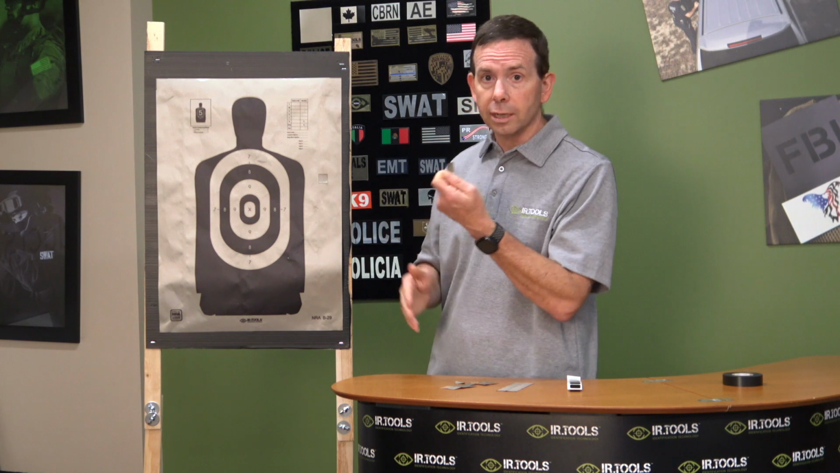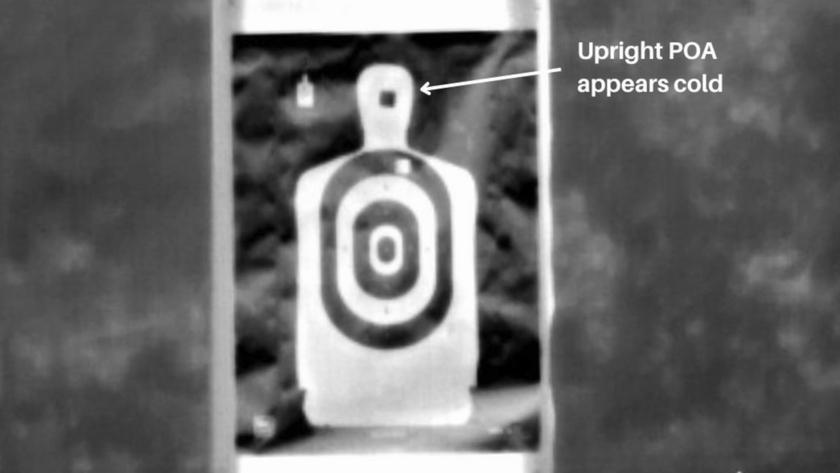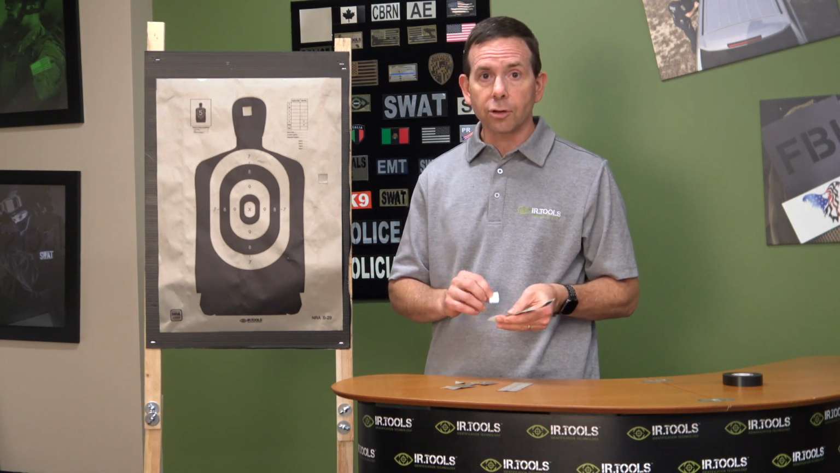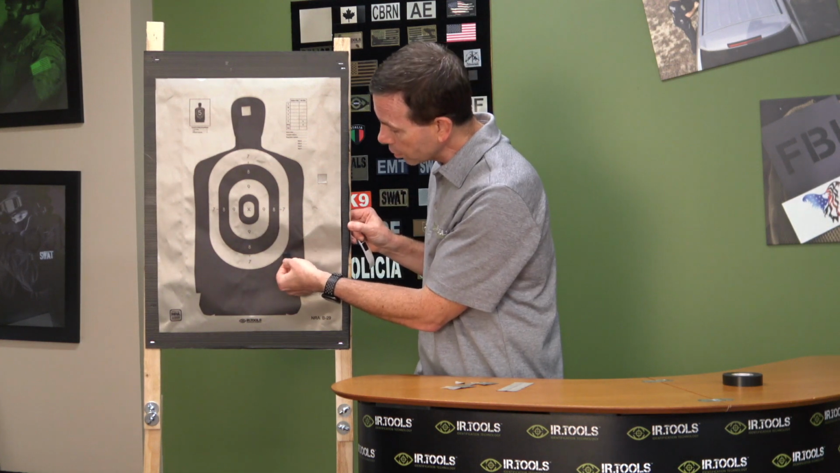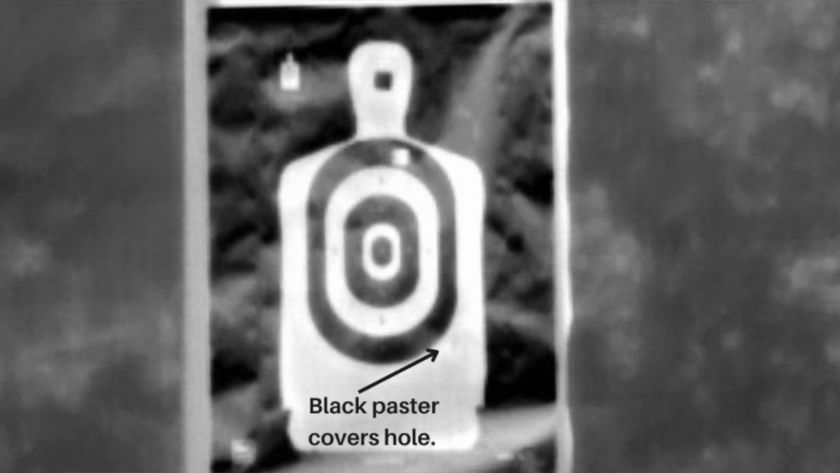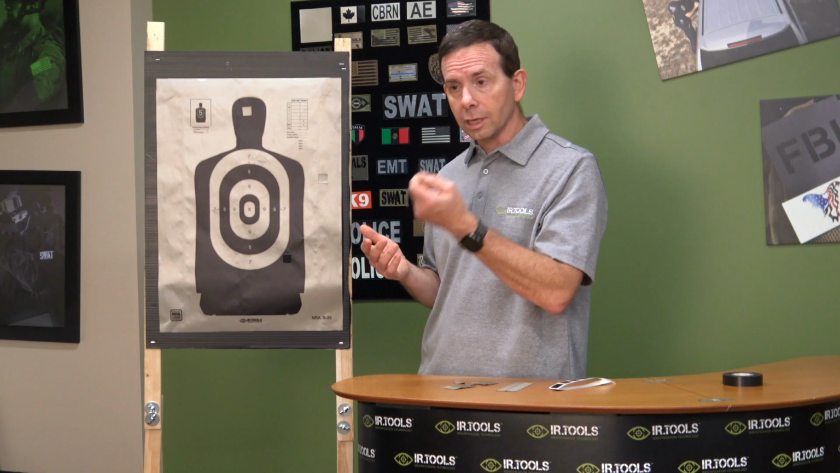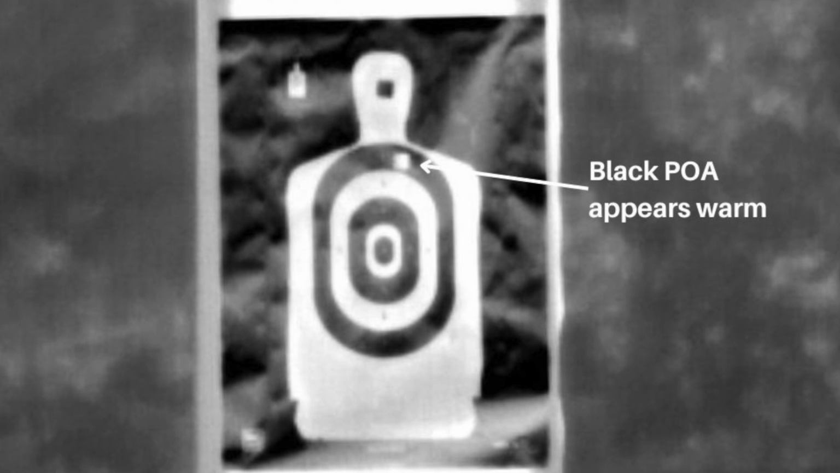Well, the head is black. You're going to take one of these gray upright thermal pasters and you're going to place it right there to create your aim point. Similarly, you might have some holes in the black region. So you're going to come here and you're going to grab one of your black thermal pasters. You're going to place that over the hole in the black region. Additionally, maybe you want to create an aim point at the same time. So if you want to create an aim point in the gray upright thermal region, take one of your black thermal pasters, place that right there where that aim point needs to be.